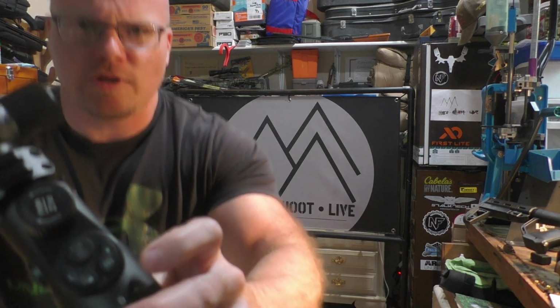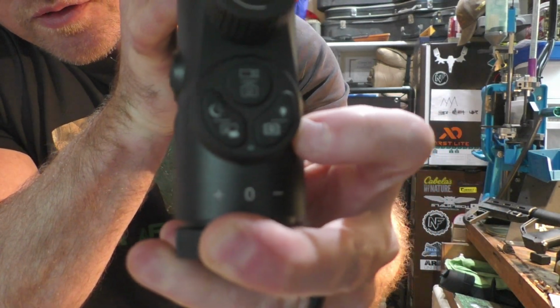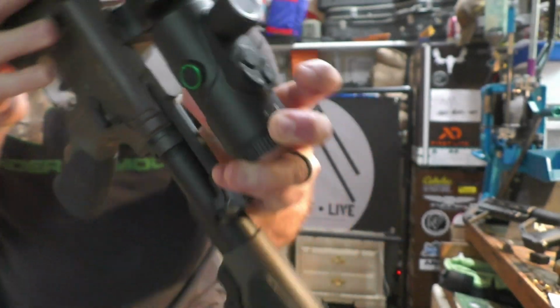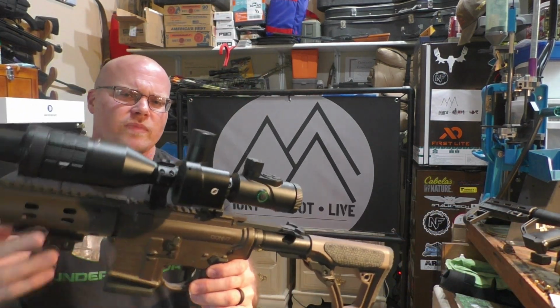There's some quick reference buttons on here, right? So some of your, like your day-night mode, you can start your recording with that, and some of the other lighting type options right there, quick reference options.